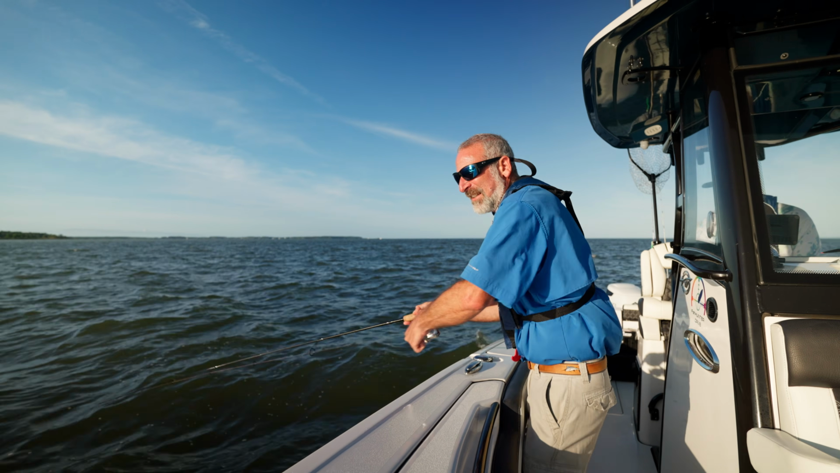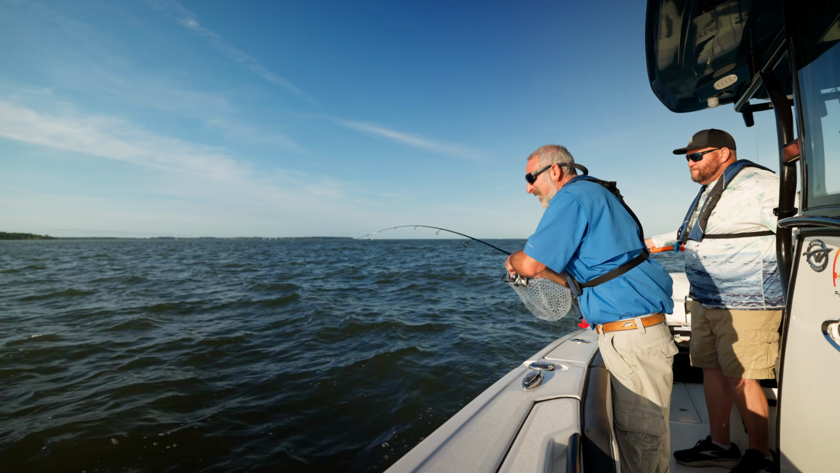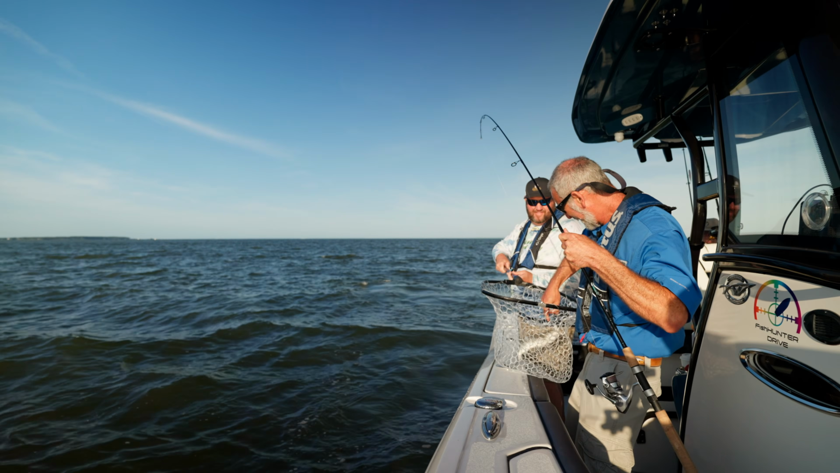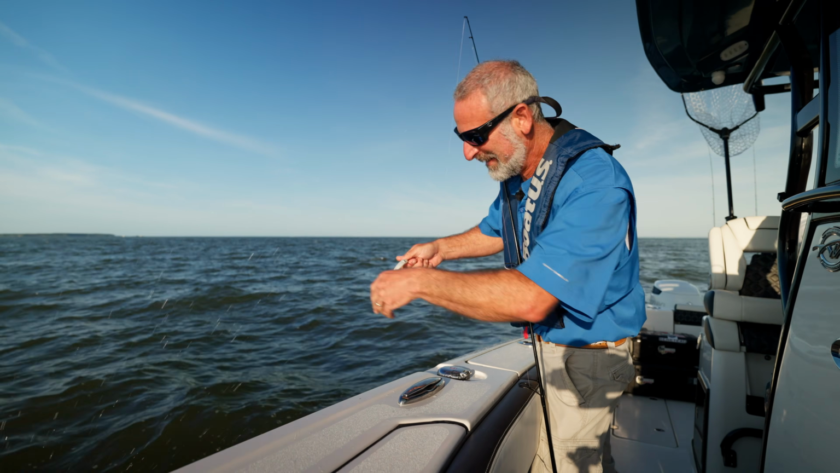Little guy, but it's a fish. It's a fish. Here he comes. Come on, little buddy. Way undersized, so we're gonna give him a kiss and put him right back.